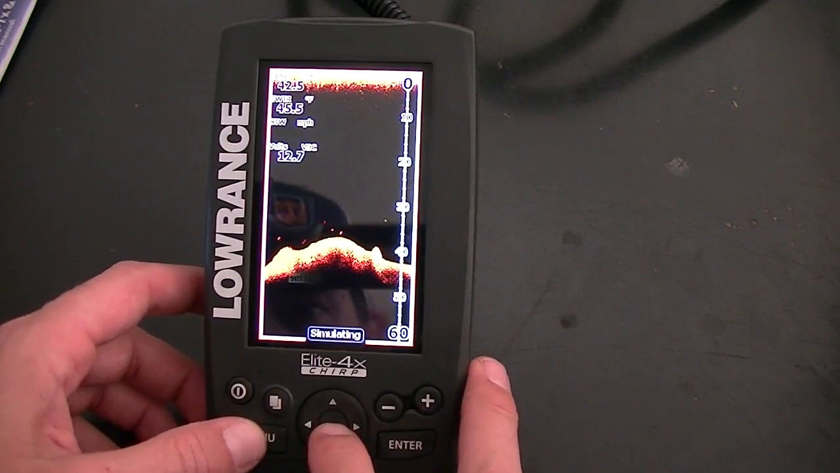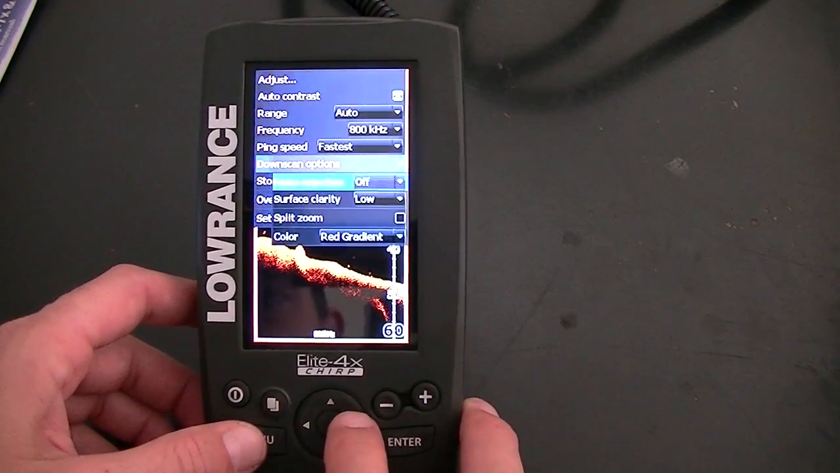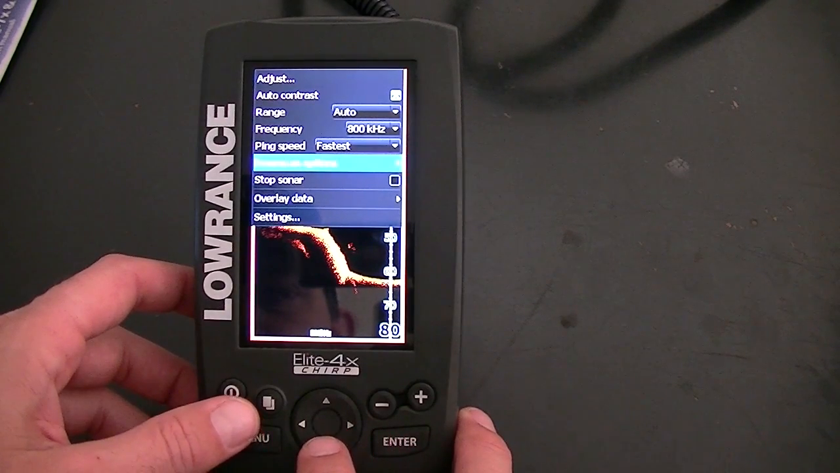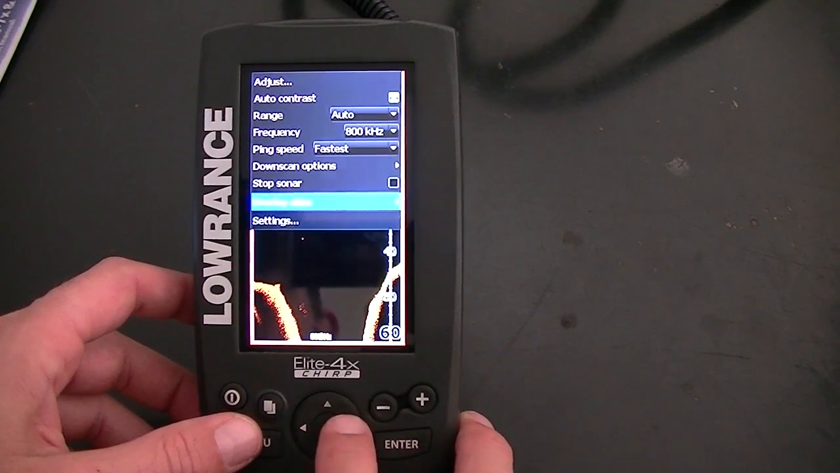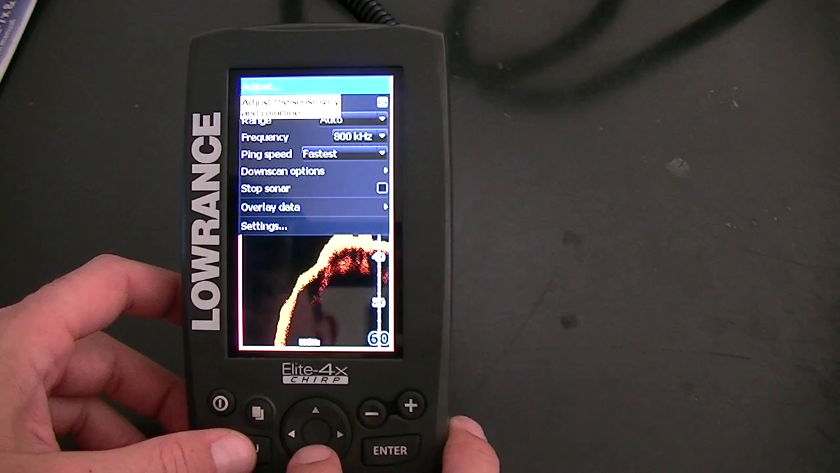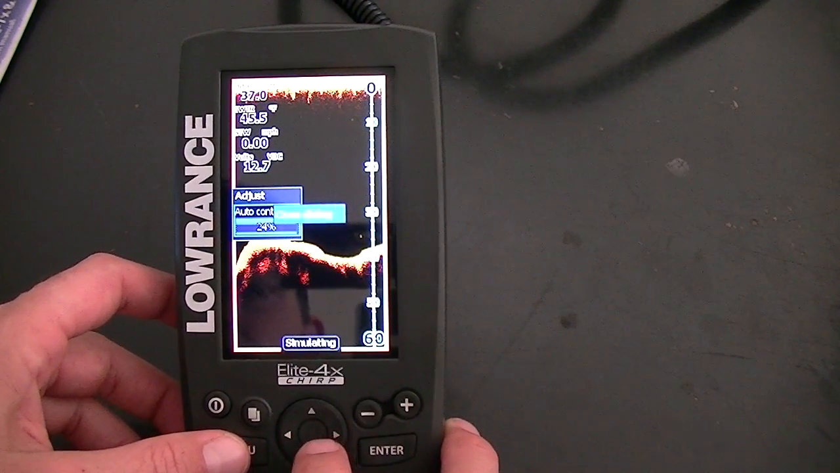Let's do some auto contrast first, and then put this back on 800. Check out some of these down scan images. It's kind of the same deal as what I went through in the first video with the noise rejection and all that. If you've got your transducer next to your big motor, then I would use that, but otherwise, no big deal. Okay. Let's get out of there. And the range is on auto. Okay, we're on auto contrast, so we don't need that.